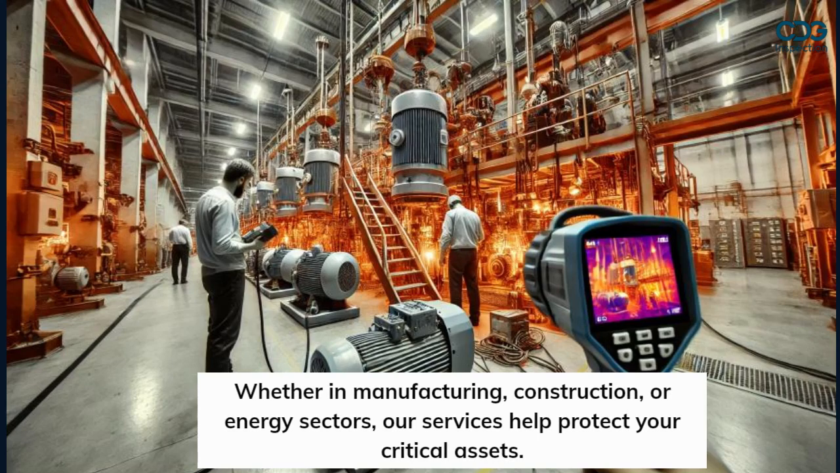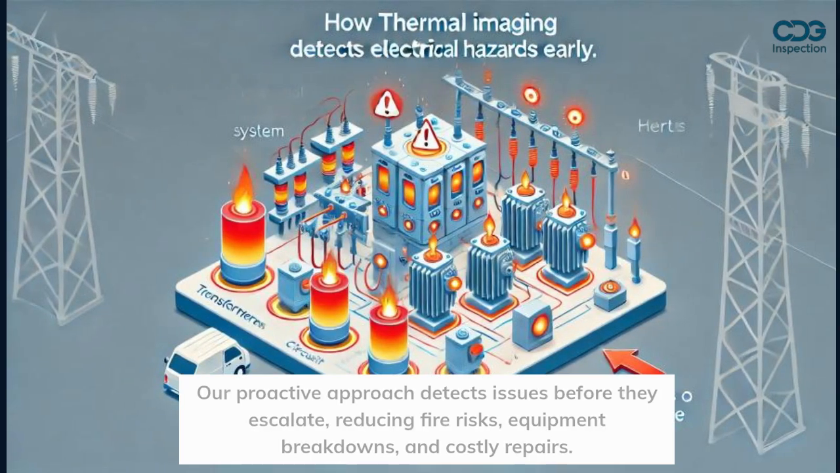Whether in manufacturing, construction, or energy sectors, our services help protect your critical assets. Our proactive approach detects issues before they escalate, reducing fire risks, equipment breakdowns, and costly repairs.